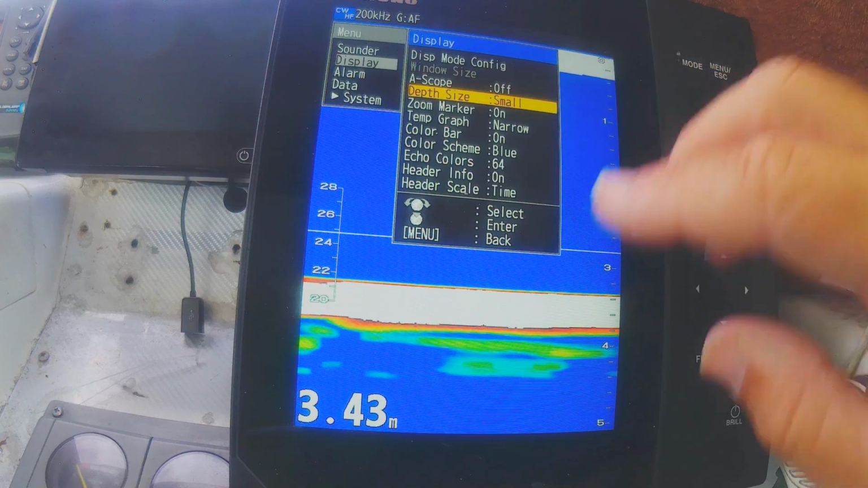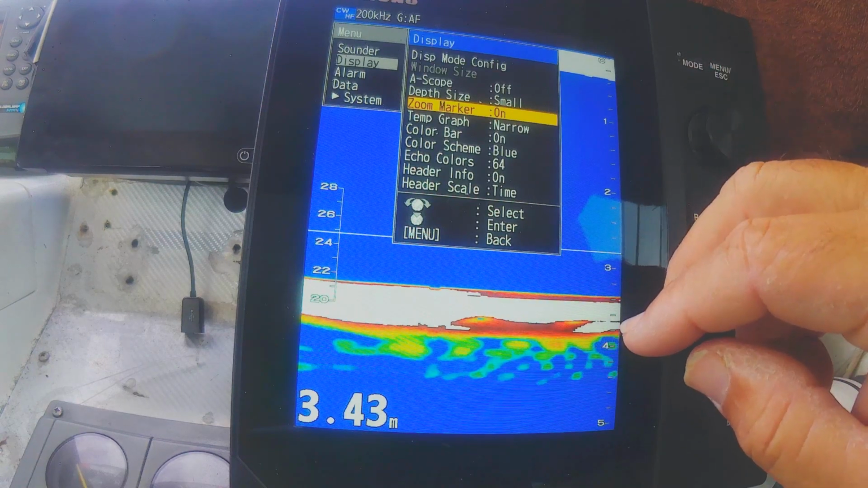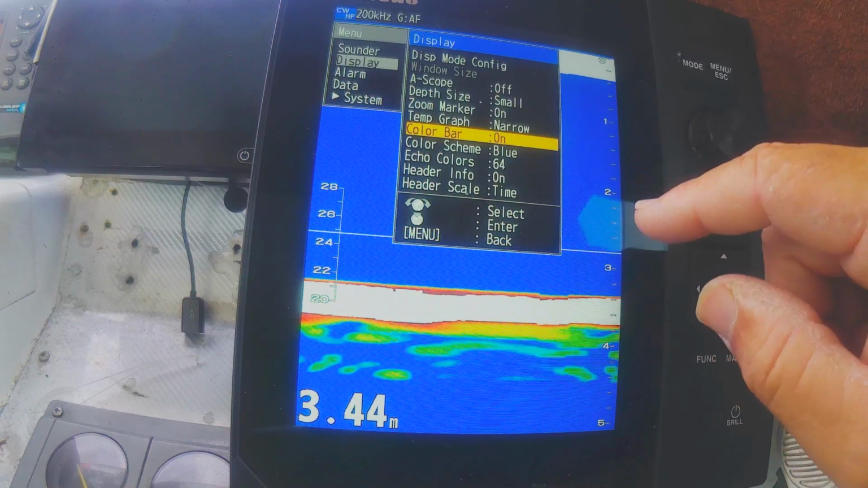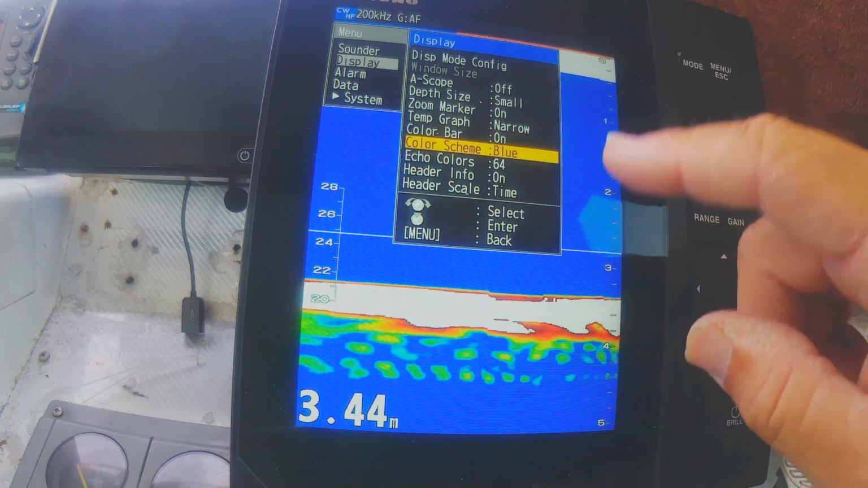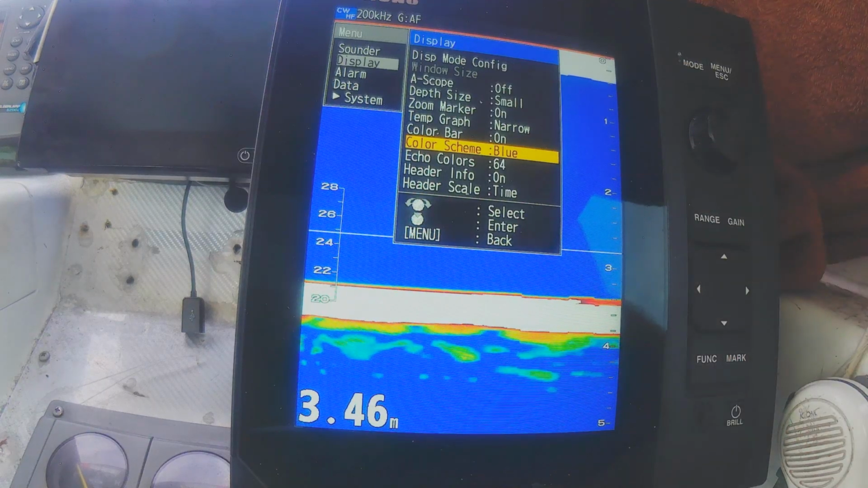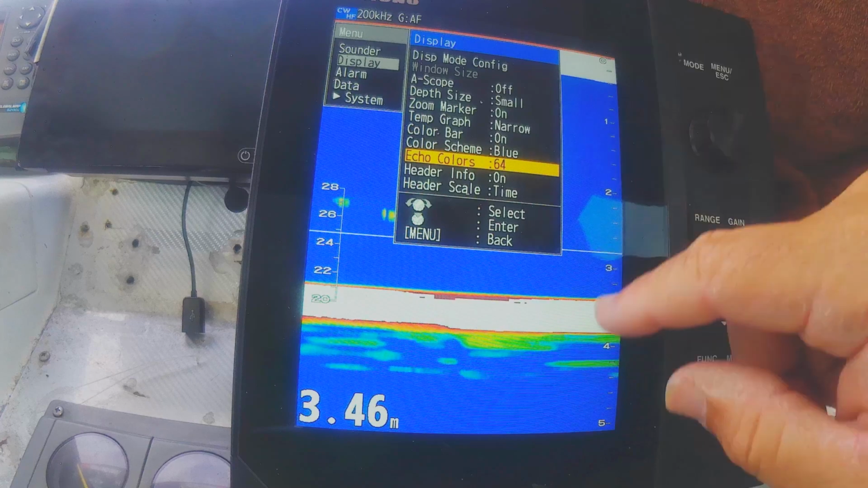Depth size small, like I said, I'm maximising my screen. Zoom marker on, yes, because I usually like to run marker zoom rather than bottom lock or auto zoom. Temperature graph narrow, like I said. Colour bars on, just because when I'm describing to my customers what my colours mean, I just show them the colour bar. Colour scheme, yes, I'm on the blue palette. I've always sort of been on the blue palette since the old days of the JRCs when they used to rule the roost, 20 years ago. 64 colours, might as well make use of all your colours and all your pixels.